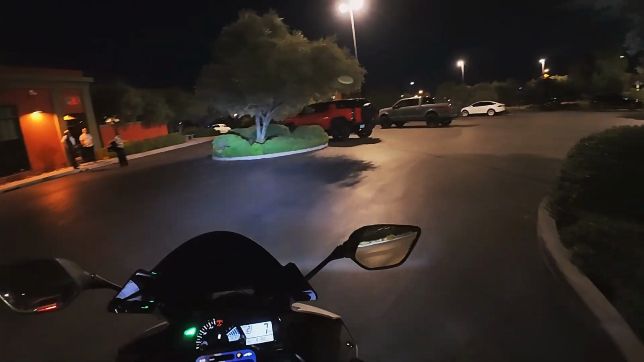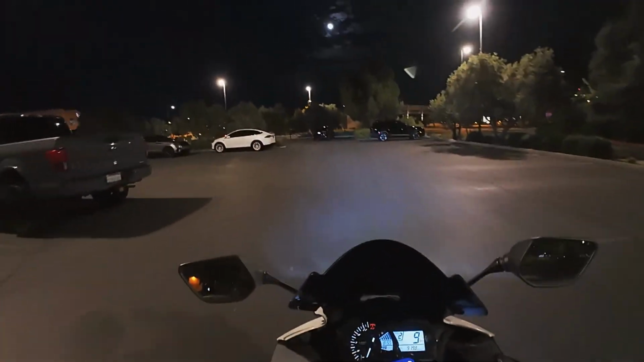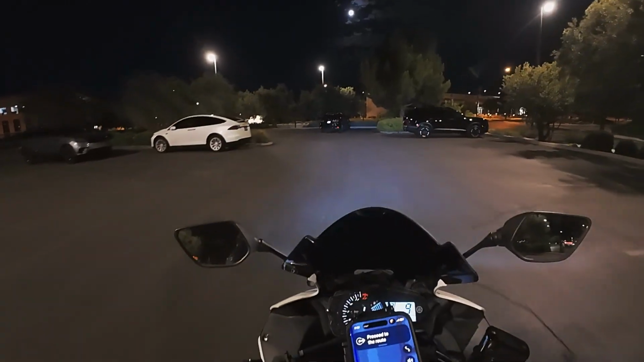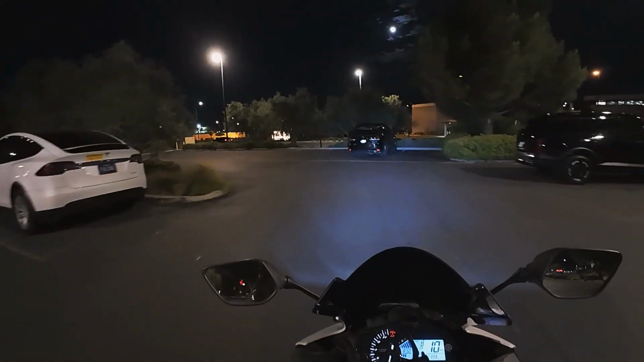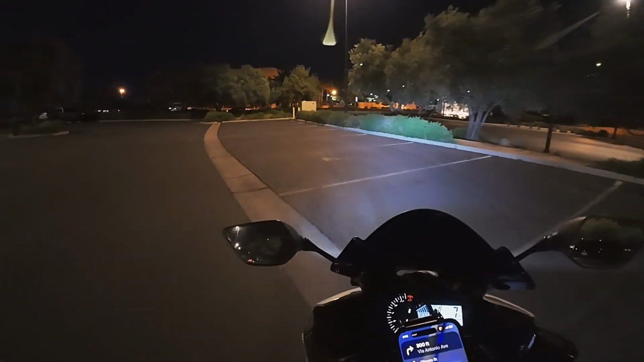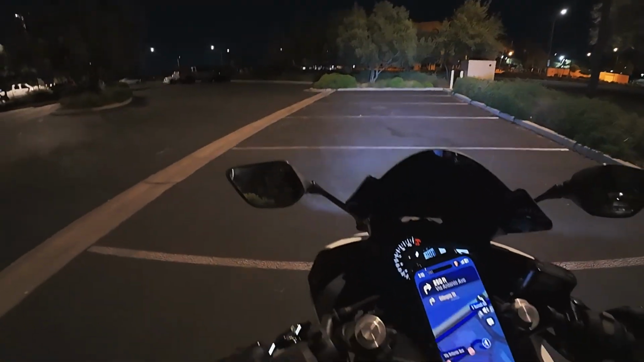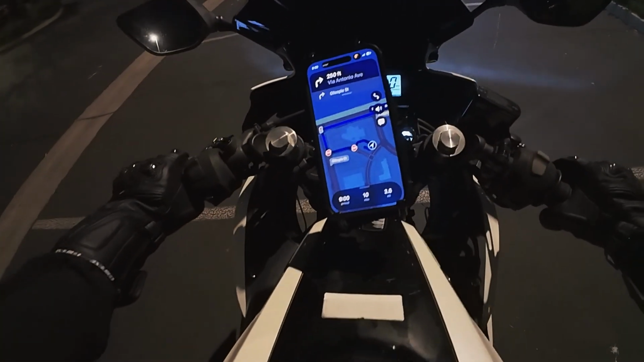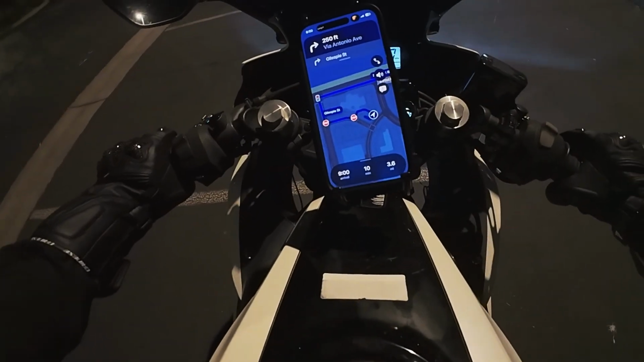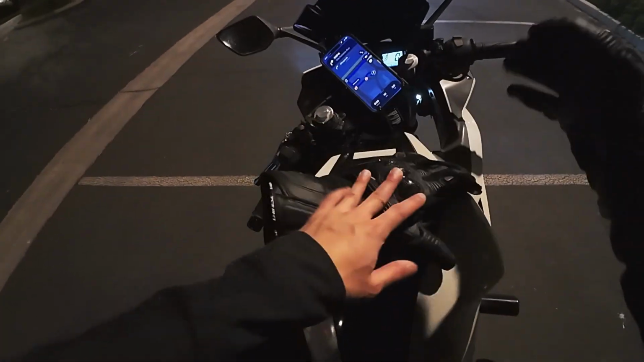What else is on here? They put a tail tidy on it, and then the turn signals are also inline, so it's part of the body, more flush along the fairings, instead of being kind of like objects sticking out of the bike. It seems very pointy and, I don't know, they don't look that clean.